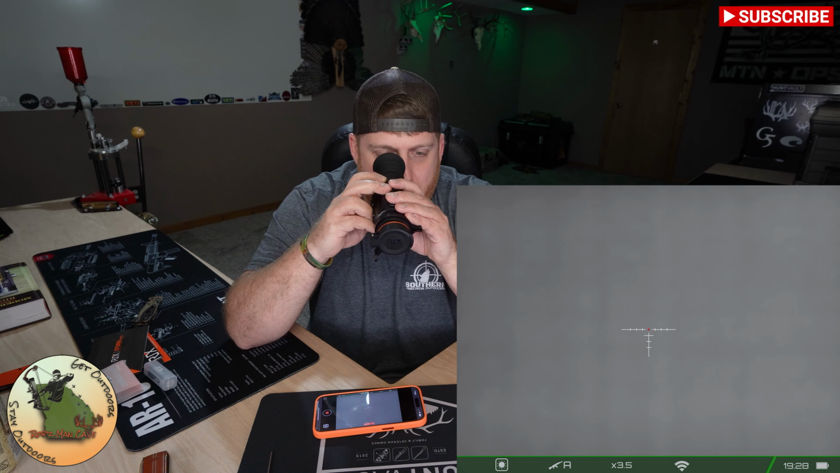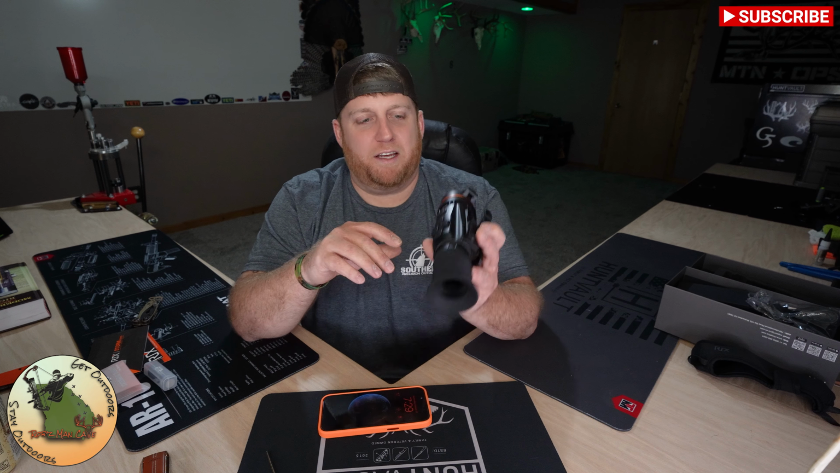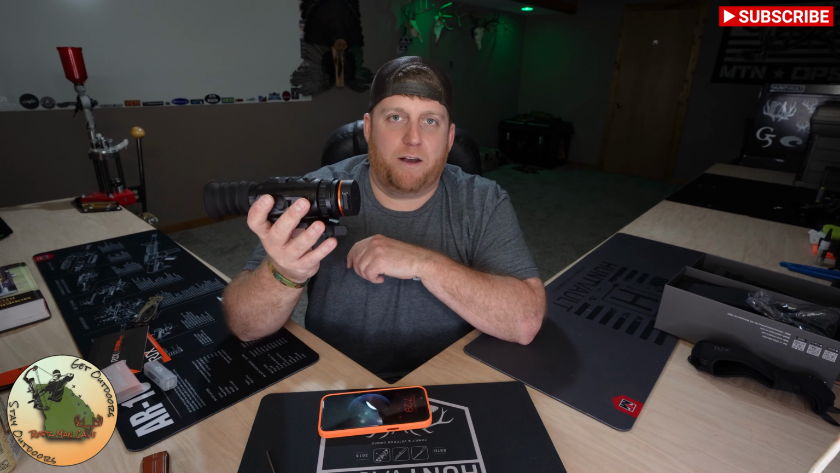Across the bottom, you're going to be able to see your profile, which is going to be the second to the left, the current magnification, whether or not your Wi-Fi is on, and the time and the battery level on the bottom right. So I'm going to get this bad boy mounted up, and we're going to take it out and hunt with it this weekend.